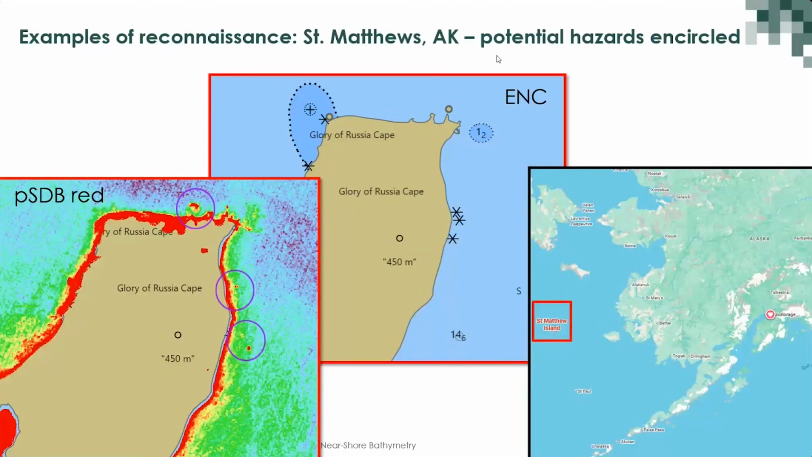So my first example is of St. Matthews. St. Matthews is off the coast of Alaska. And the ENC, or electronic navigation chart, while it does show some areas where there are rocks and areas of danger which a survey vessel like the Fairweather needs to stay away from, we were asked, when the NOAA ship Fairweather had to survey this area, if we could run the SatBathy tool to provide reconnaissance data.